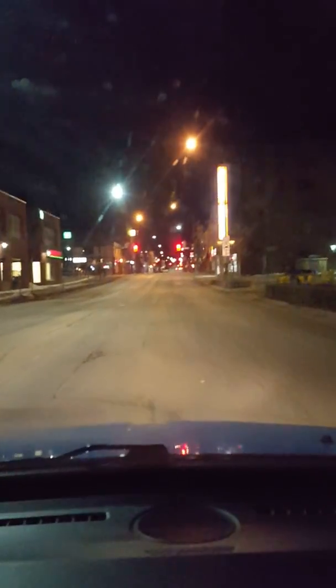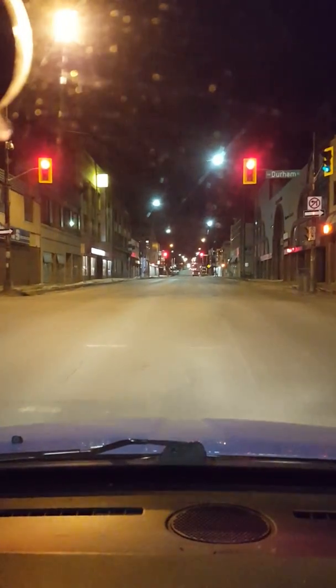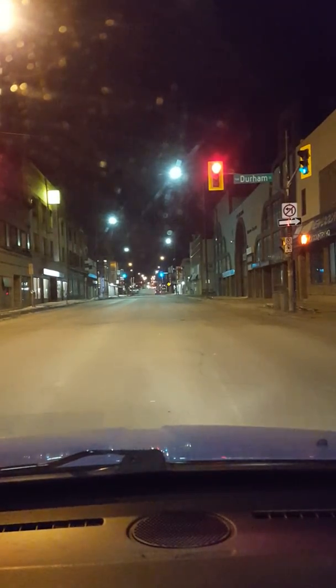Then they have Pizza up here on the right, where a lot of the drunk people like to go after the bar. I don't know if you can see that. It's Pizza. And then, yeah, so then we're coming up to the corner of Durham and Elm. This is Durham and Elm, the corner.